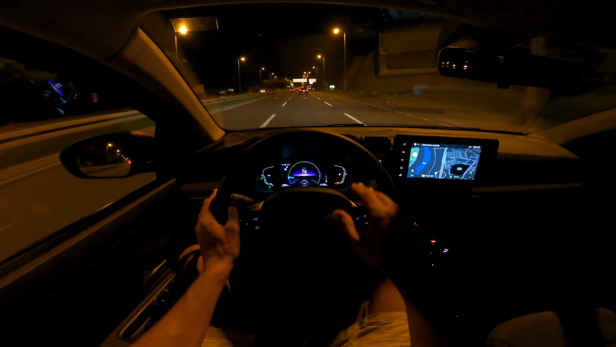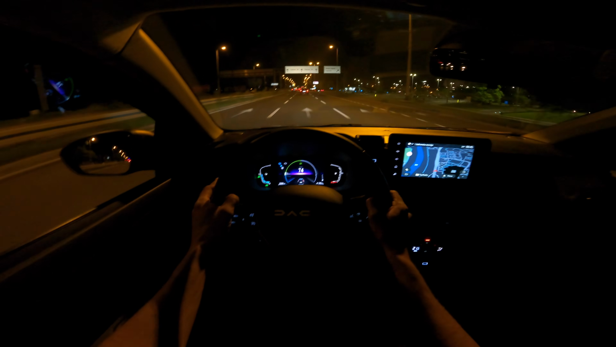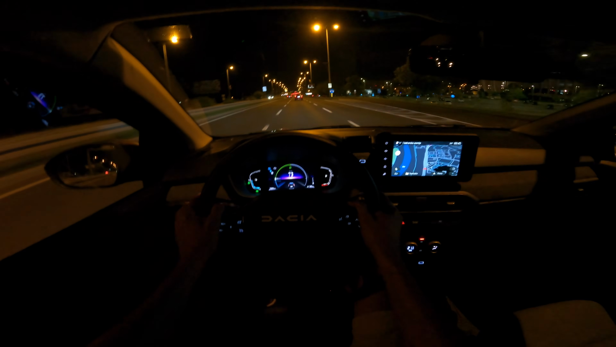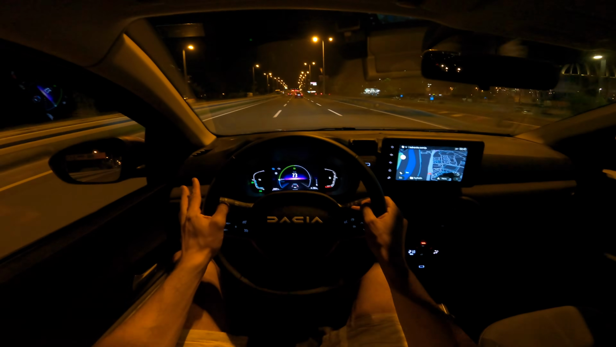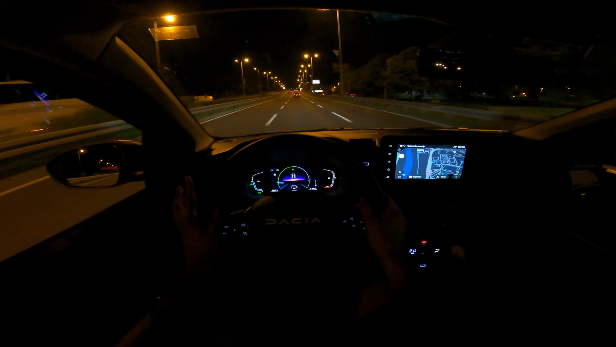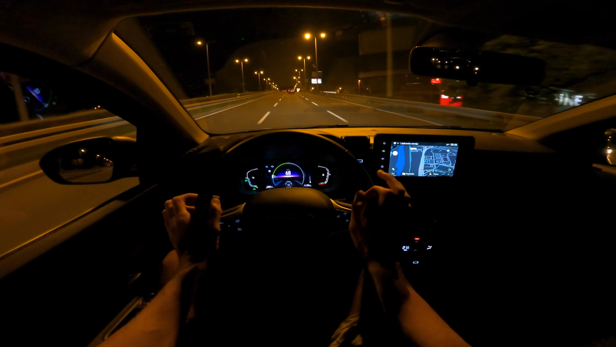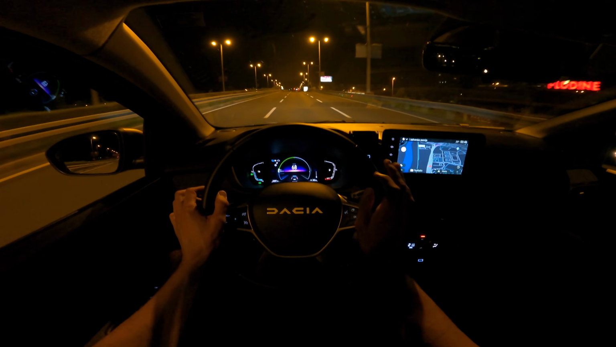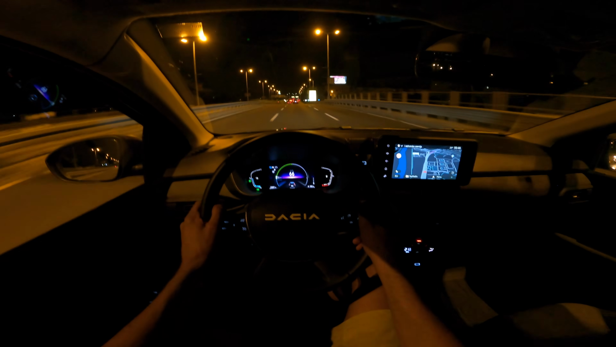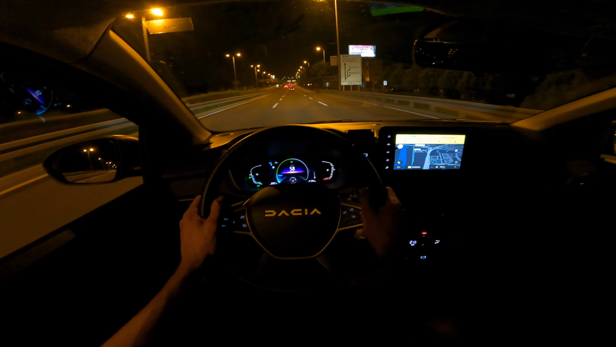But this is also mixed terrain in Croatia here. My example was from Zagreb to Zadar, so that was mixed terrain, going through flat area, uphill, mountains, and then dropping down, so going downhill. But the fuel consumption, I wasn't trying to be conservative, gently driving. I was just driving normally. So for 140 horsepower, such a light car, this is really good.